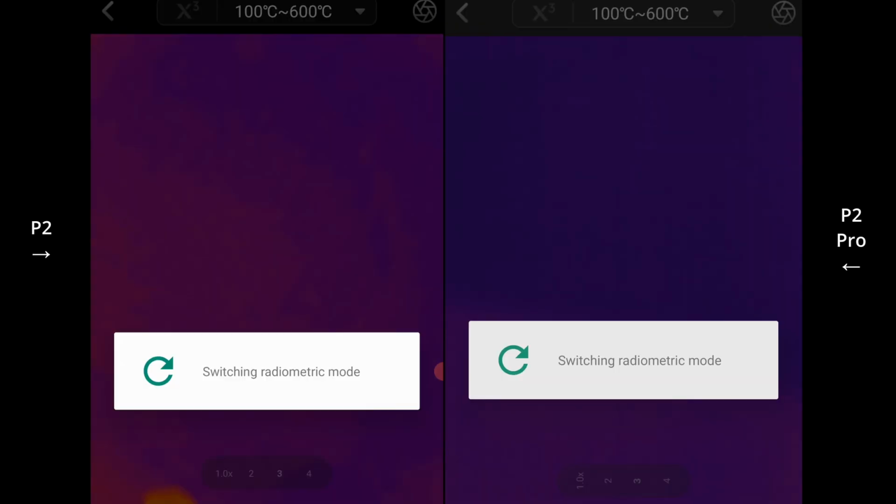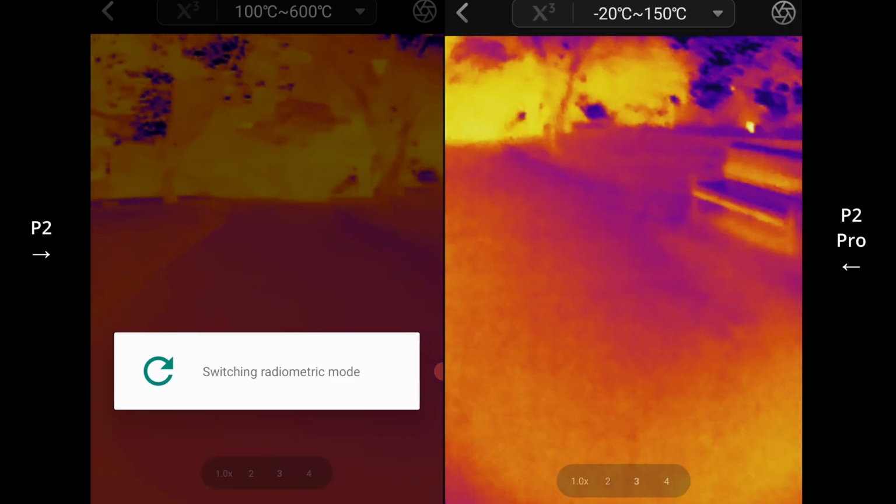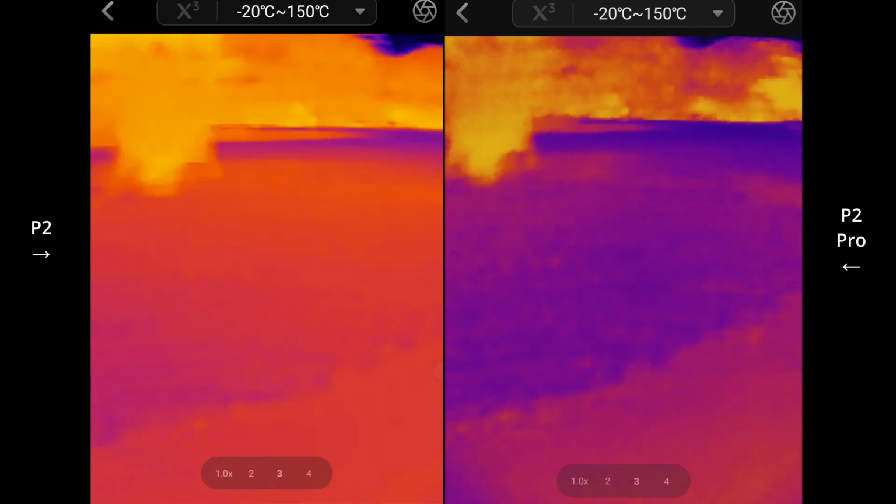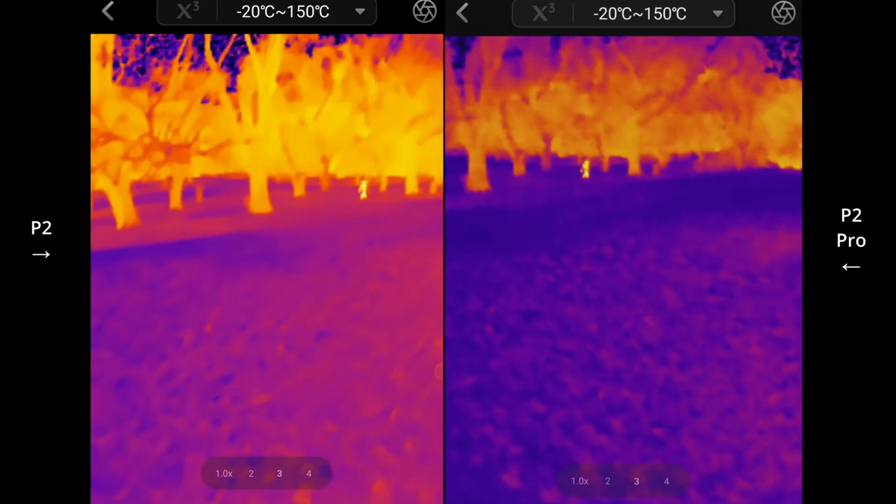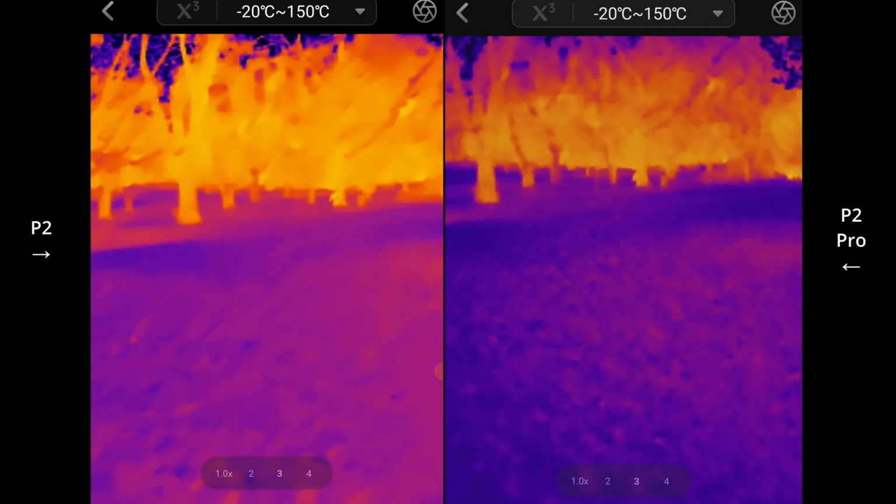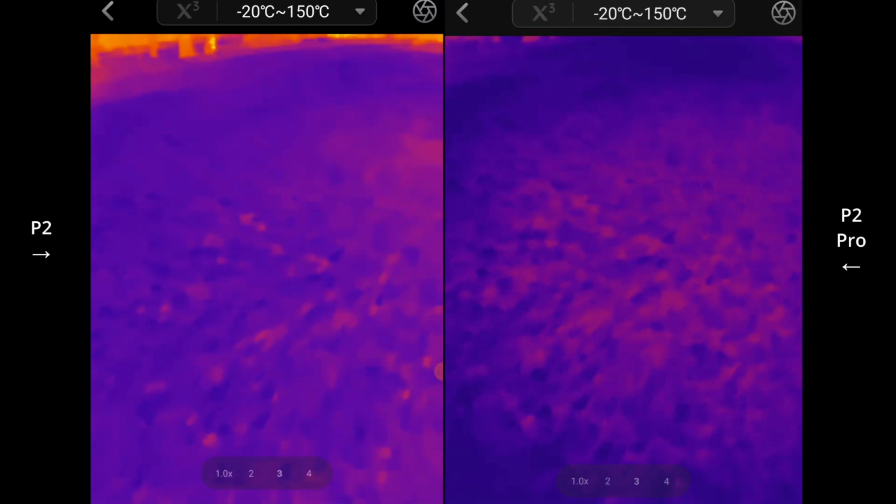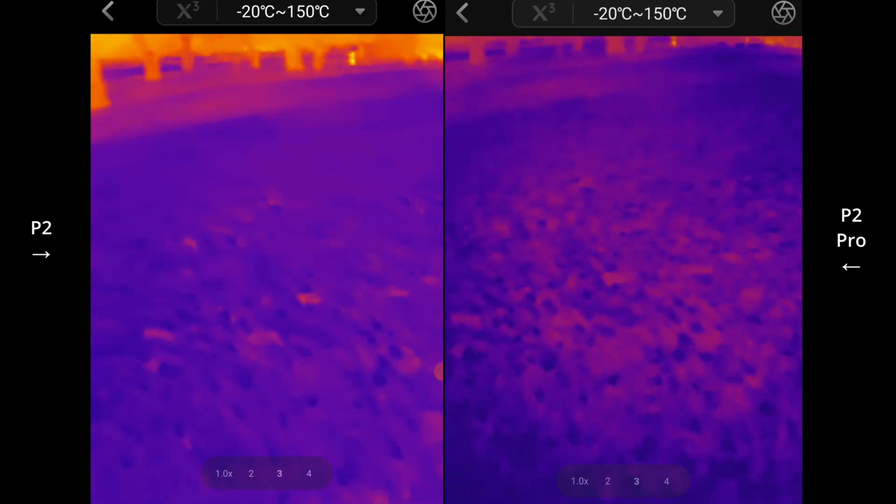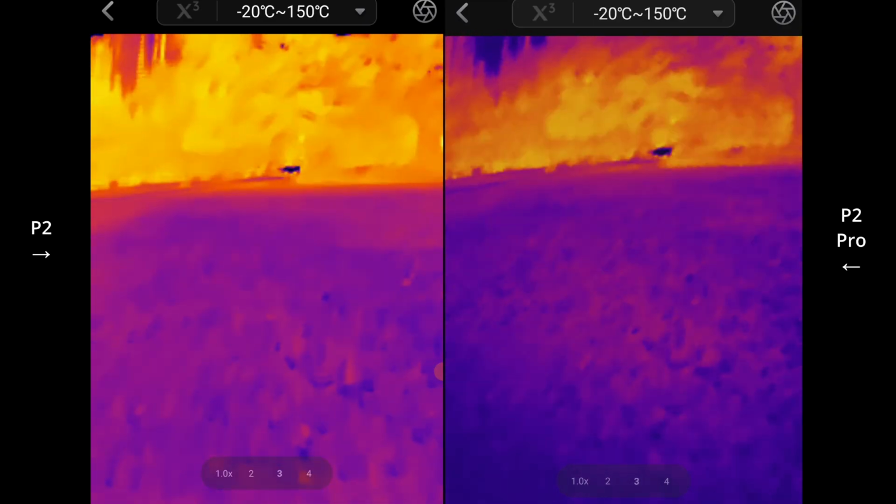Pop it back to the negative 20 Celsius to 150 degrees Celsius. Yeah, they're both meant to be rated at 40 millikelvin, equal to or less than 40 millikelvin.